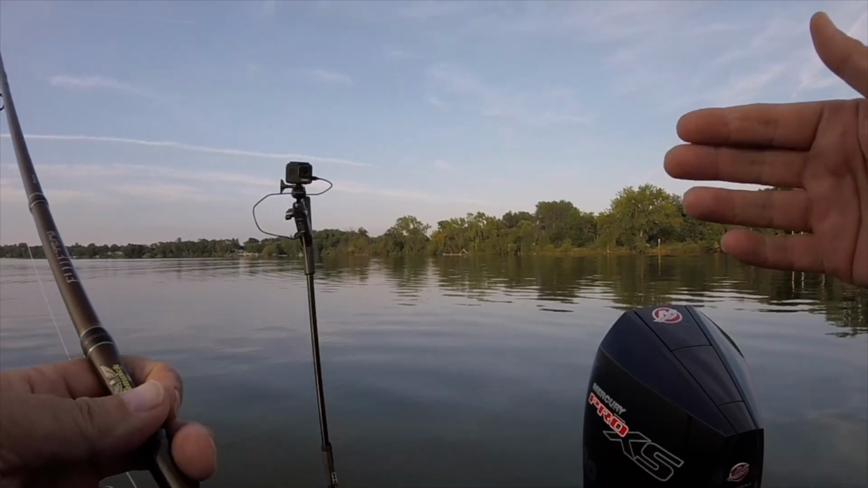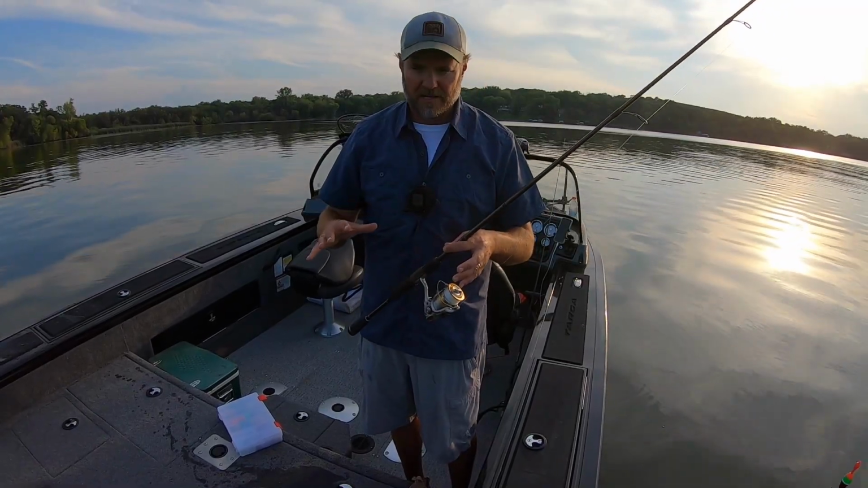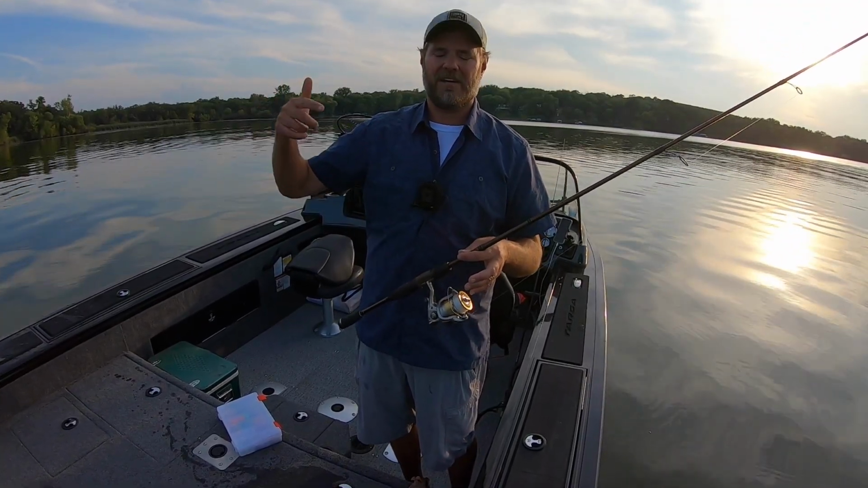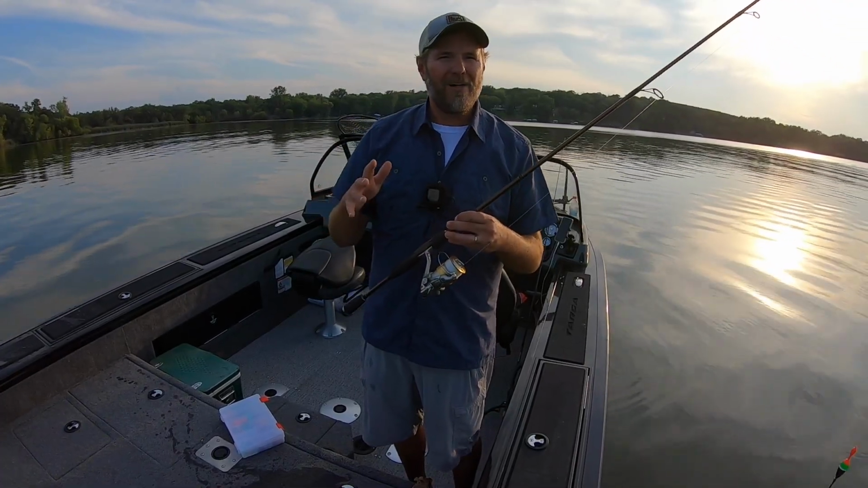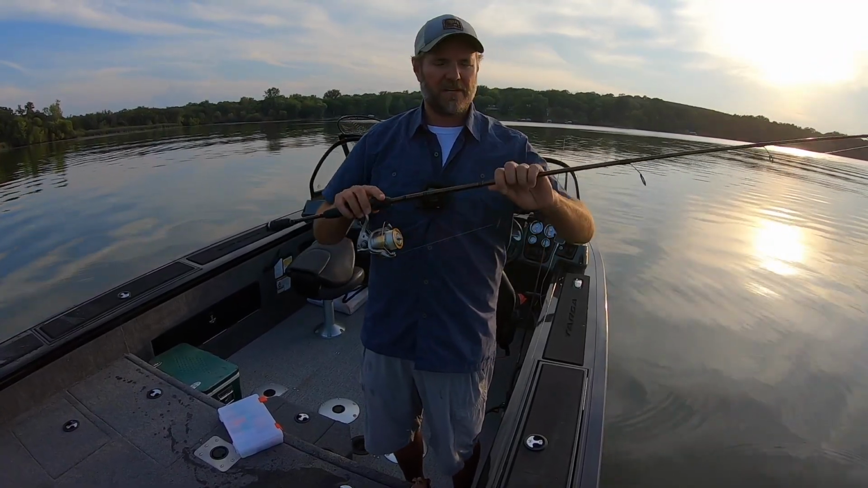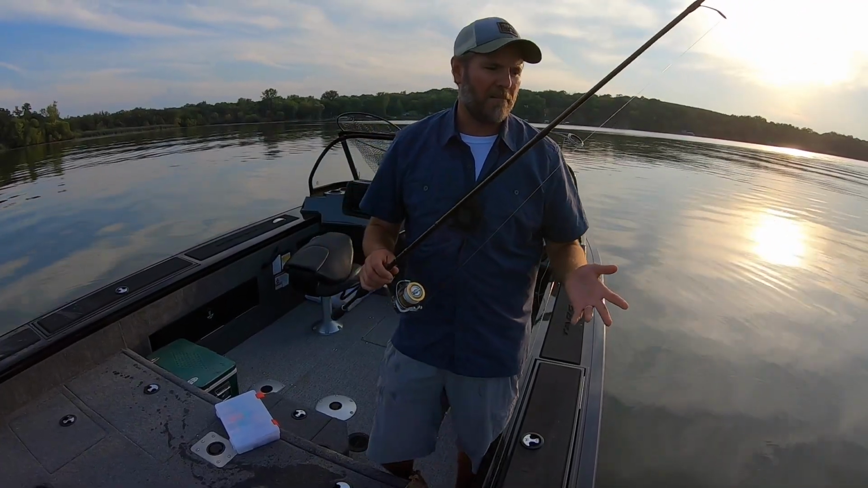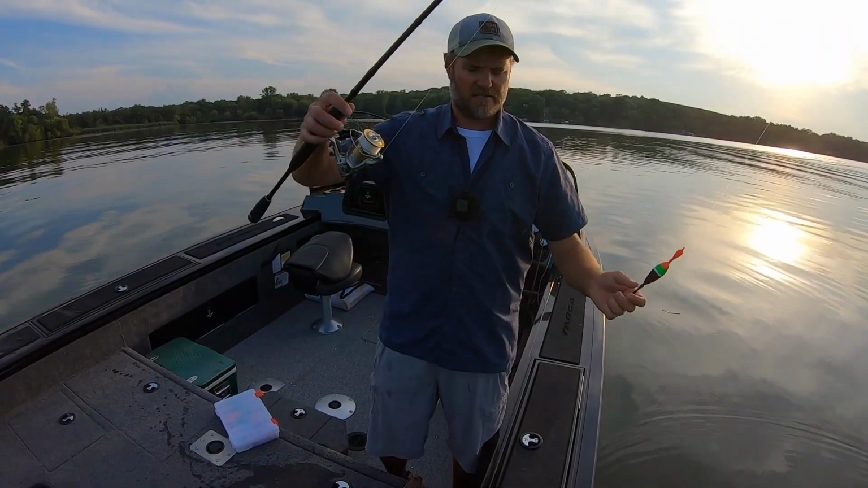10-pound is good. You could even go up to 12, but 10's kind of a nice happy medium, because once you start getting into the heavier pound test monofilaments, it becomes less manageable on a spinning reel. So I would say 12 is probably a good max for this particular setup. I'm using 10. 10 to 12 would be good for the setup that I'm using today.